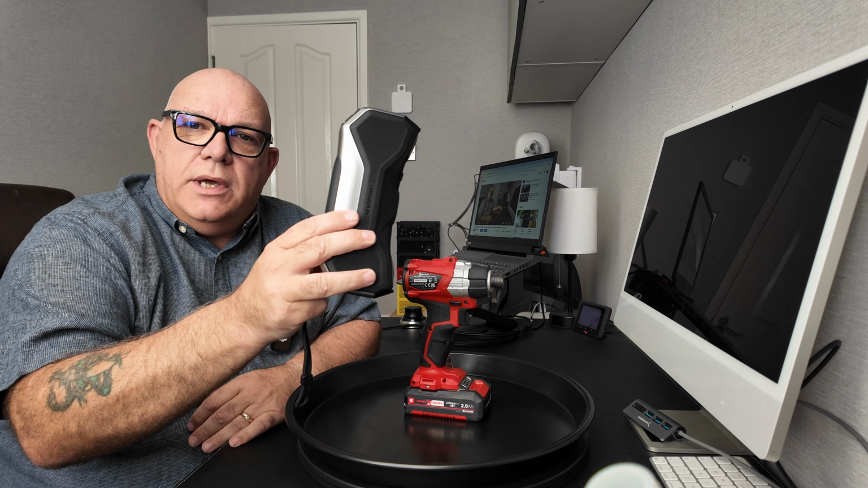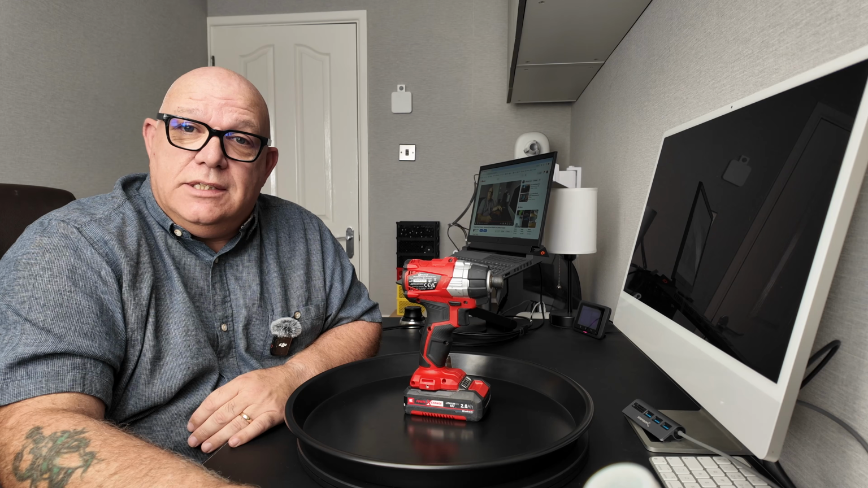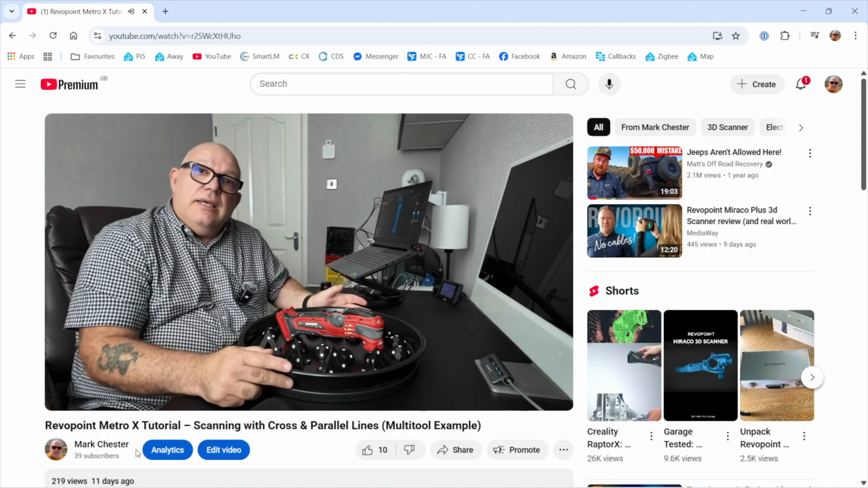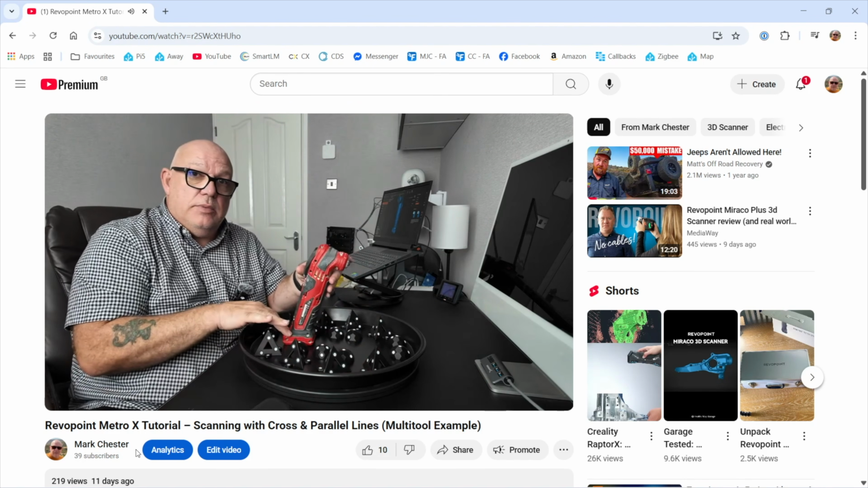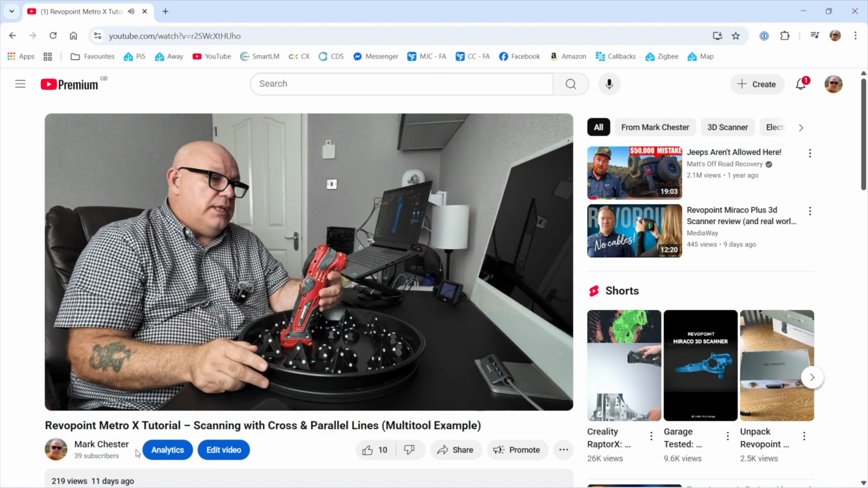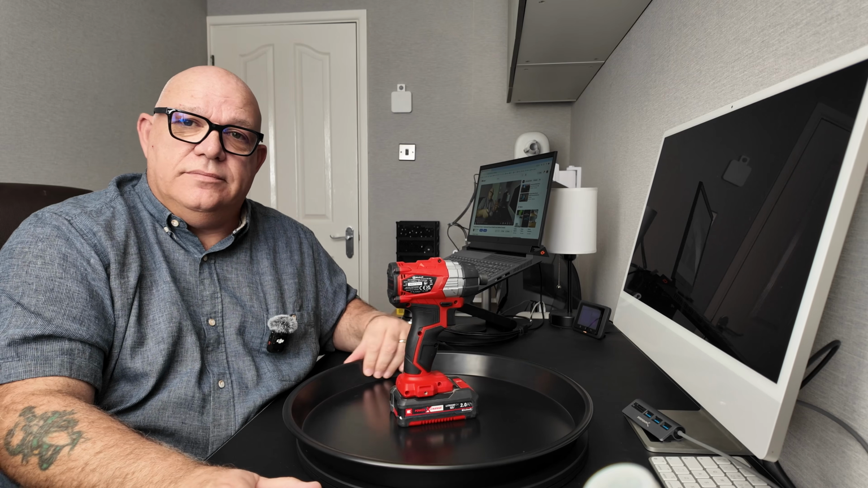The Revopoint Metro X scanner. In my last video, I said this: the next video I'm going to make is going to be scanning an impact driver, but I'm going to be scanning it standing up. And hopefully I'll just scan it in a couple of scans and join it that way. Well, it's fair to say I failed.